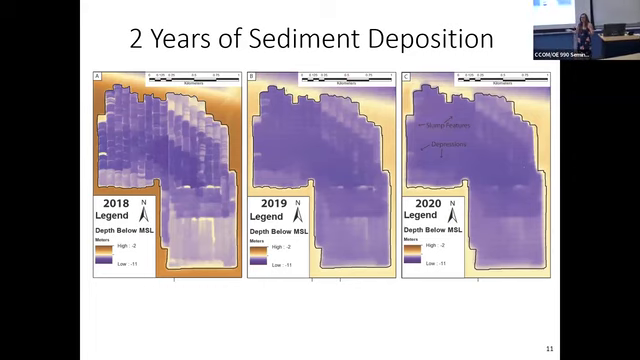Because all of these types of data feed into each other, this gets a little complicated to explain. I'm going to do my best, but please feel free to ask questions if you have them. First maps I have up here are bathymetric maps. So they're showing you again the topography of the seafloor over time. Warm colors, those browns, are going to be topographic highs, so the top of that shoal system. Cool colors, those blues, are going to be topographic lows, so excavation into the pit.